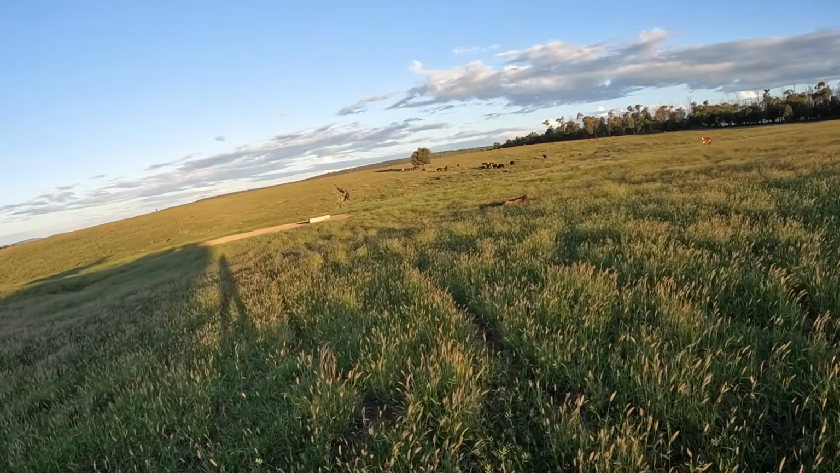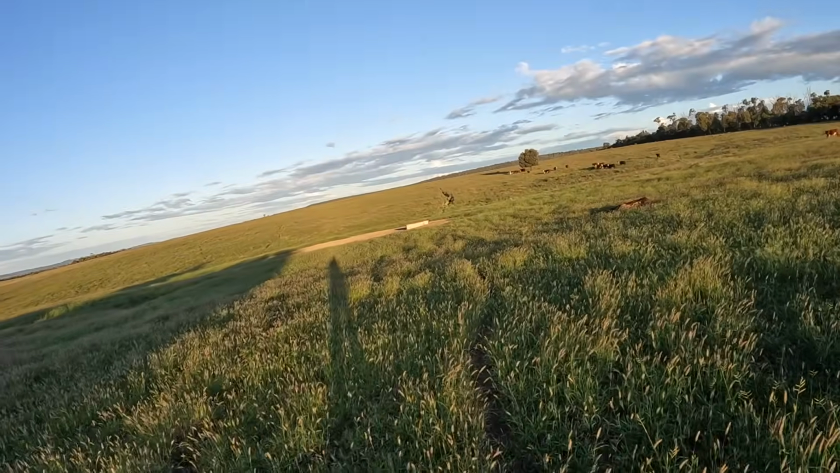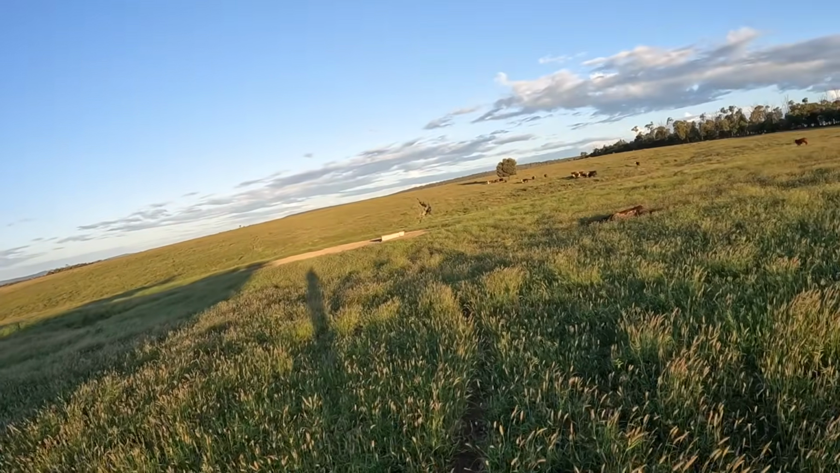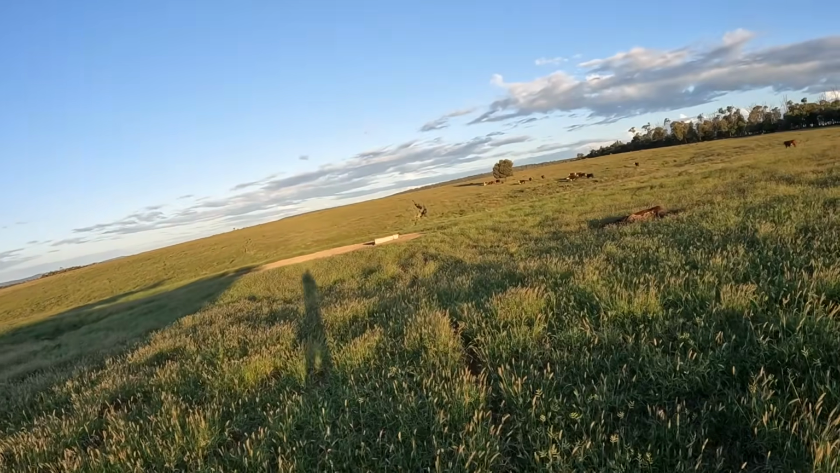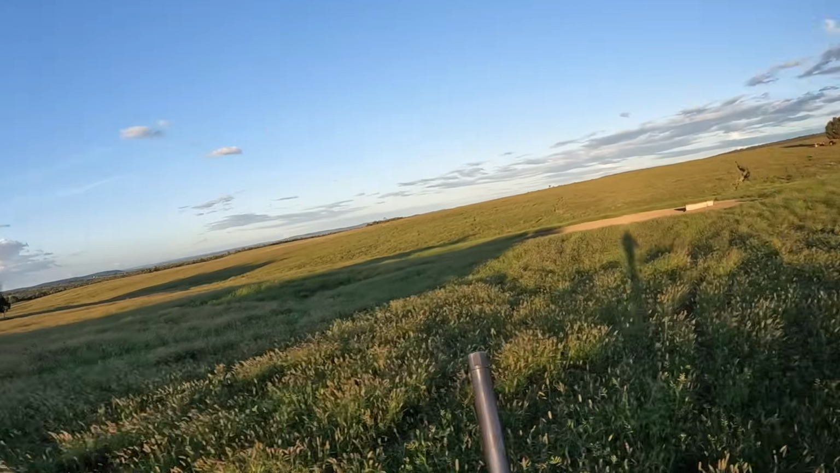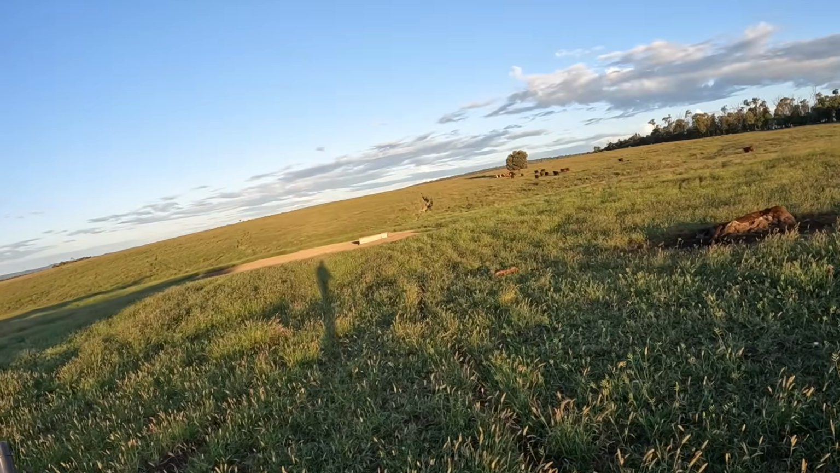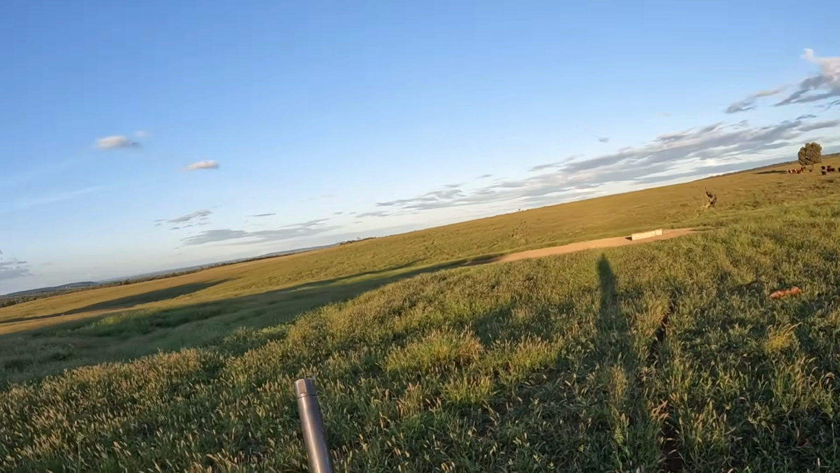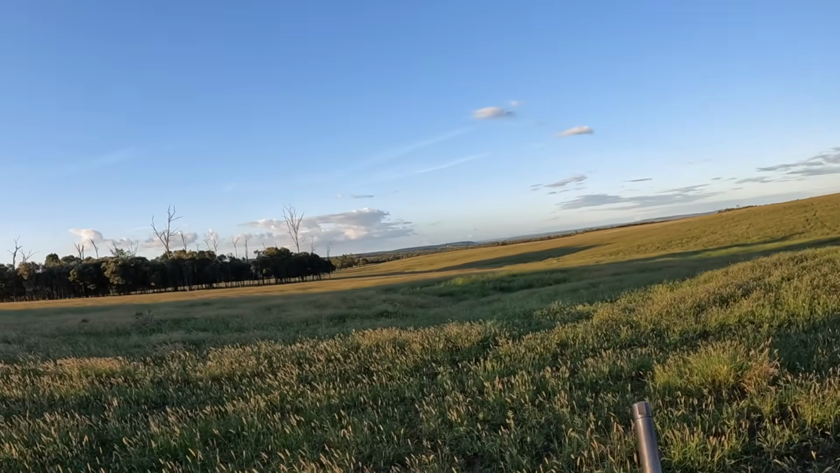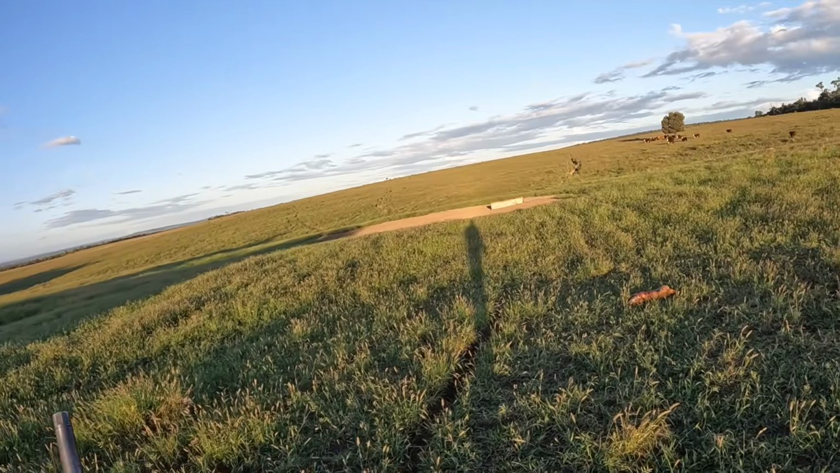My mate and I came over here last night to look for pigs, but there was nothing at the pile. No pigs had even been back here, but there's dog tracks all around it, and tracks from this big dog. I can't see any other dogs around.